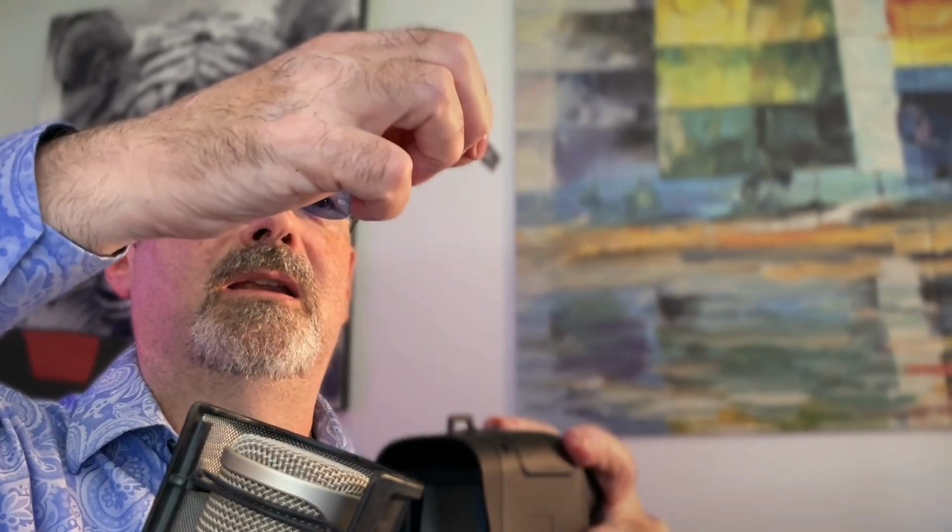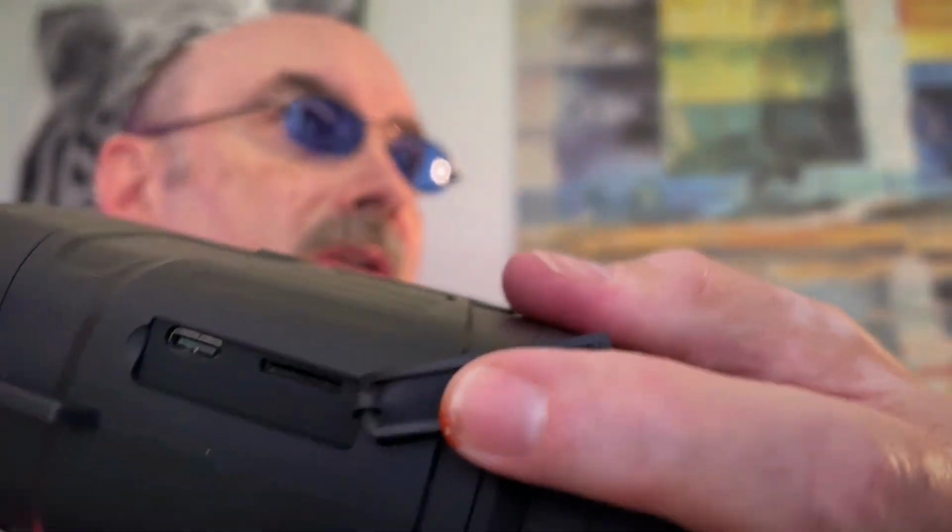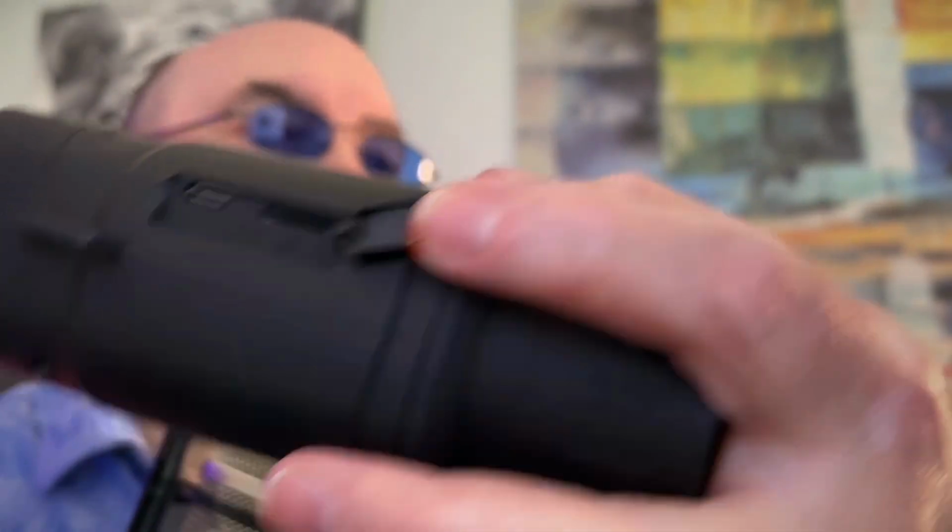It's got a little spring activated thing. It pops out. My goggles came with a 32 gigabyte SD card. You can see here. There you go. And it just slides right in here. And your USB-C charging port is right there. And it's real easy to use, real easy to access.